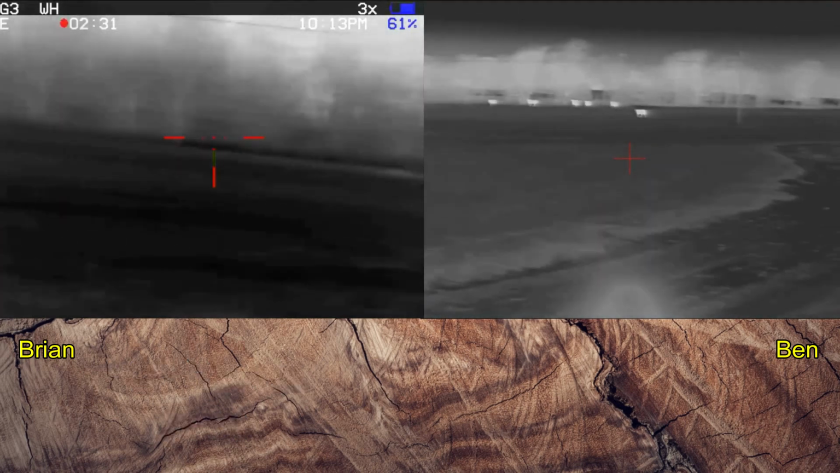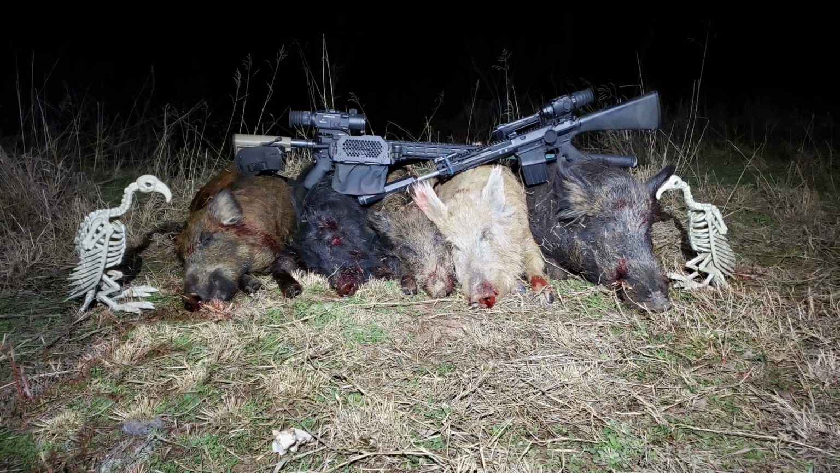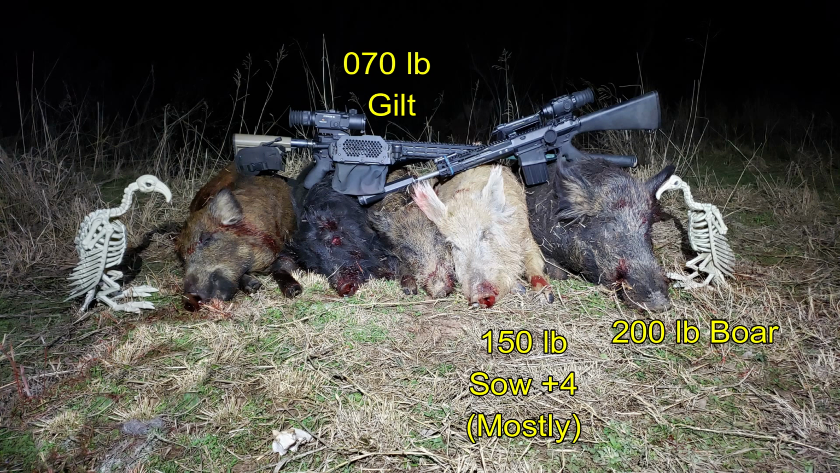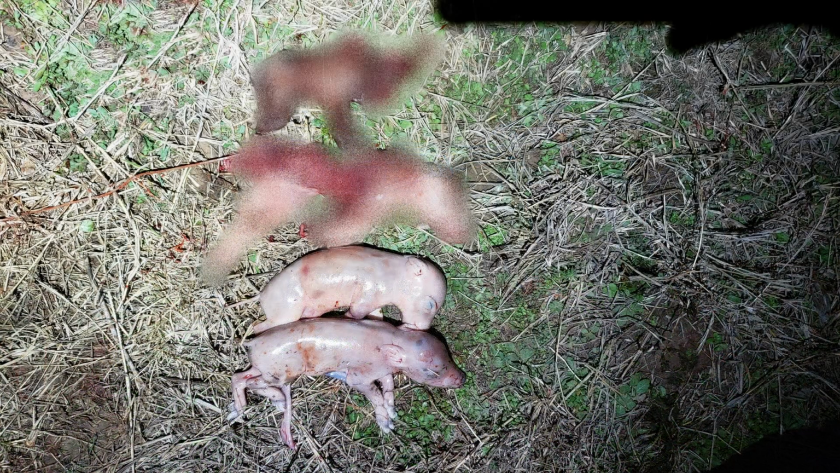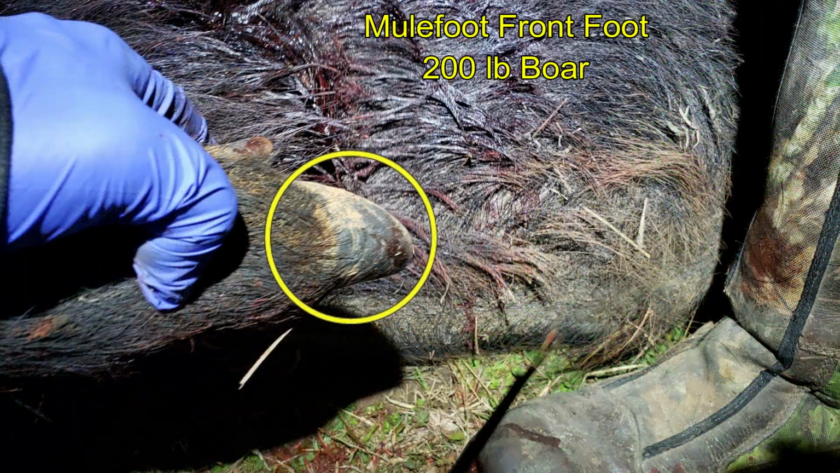The far hog was way out there, but he turned out to be our largest hog of the night. Safe. So from this hunt we recovered a 90-pound boar along with 2 70-pound gilts, a 150-pound pregnant sow, and then the 200-pound boar that was shot at the end. The big sow was pregnant with 4 on board, of which we can only show you 2 of them. Also, this is really cool, the big boar happened to be a mule-footed boar.